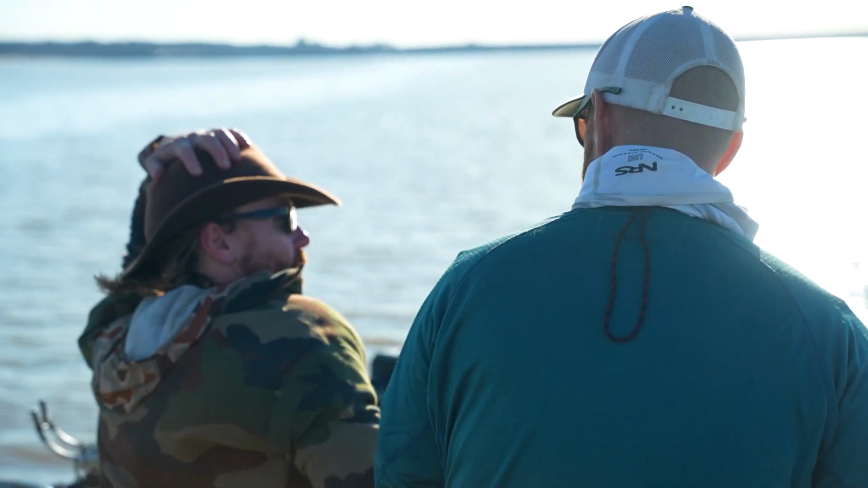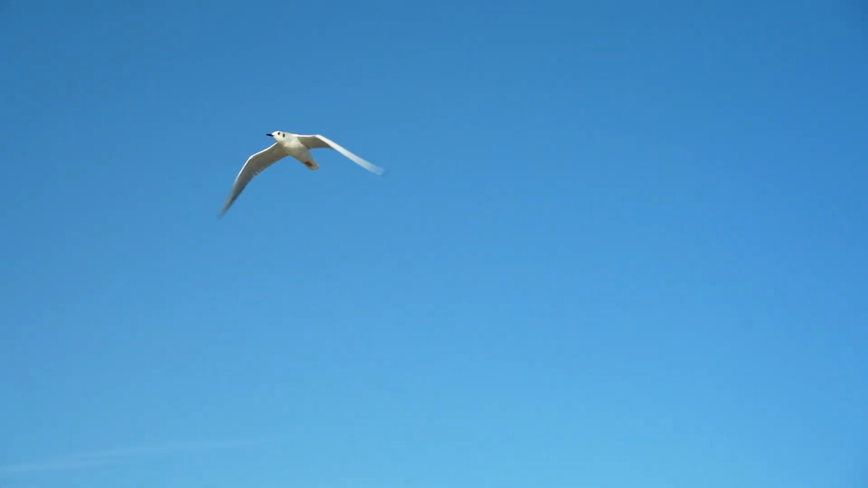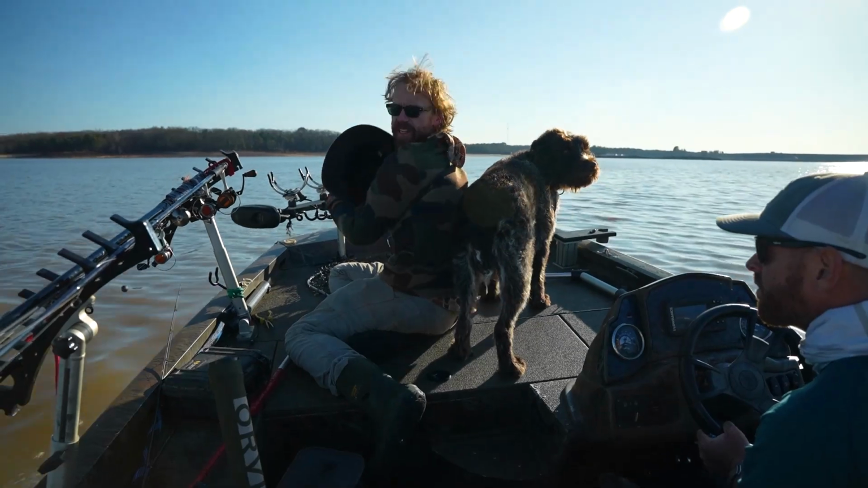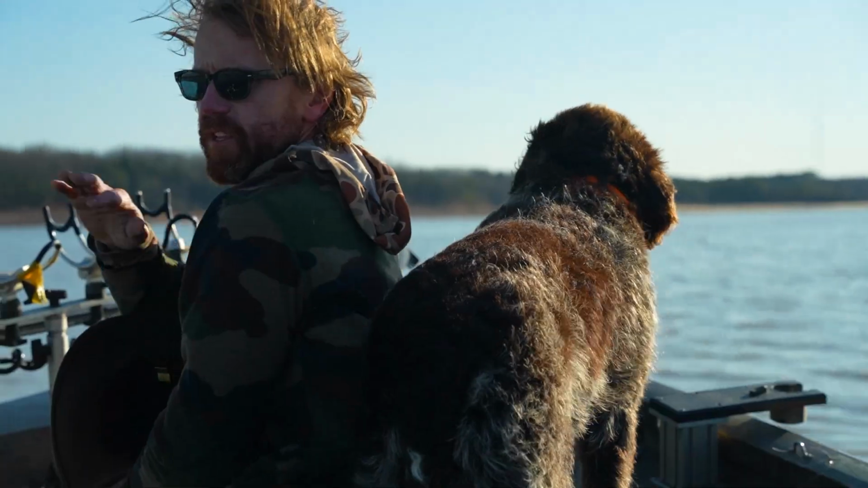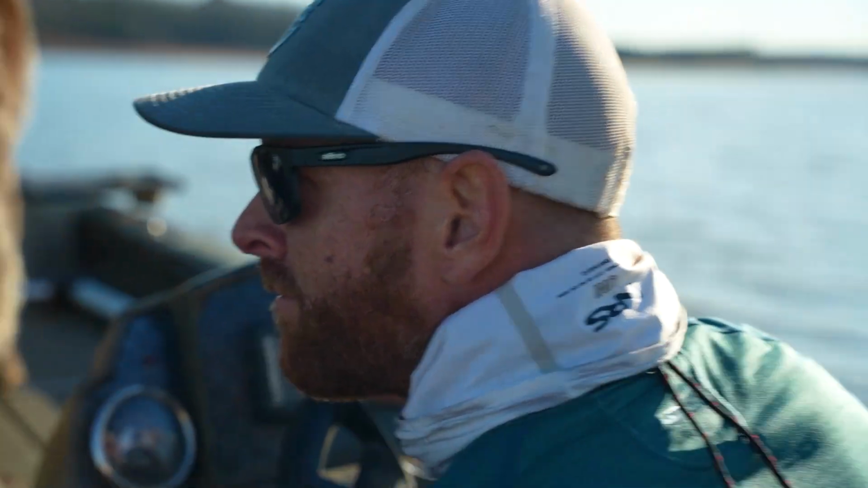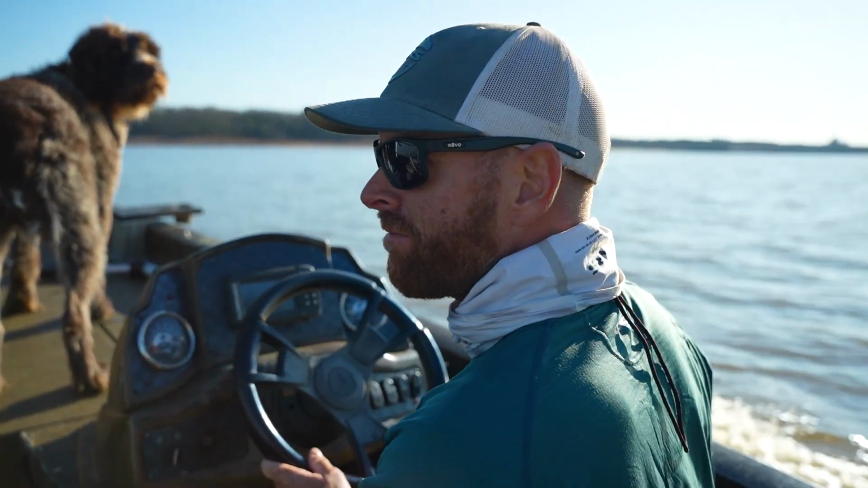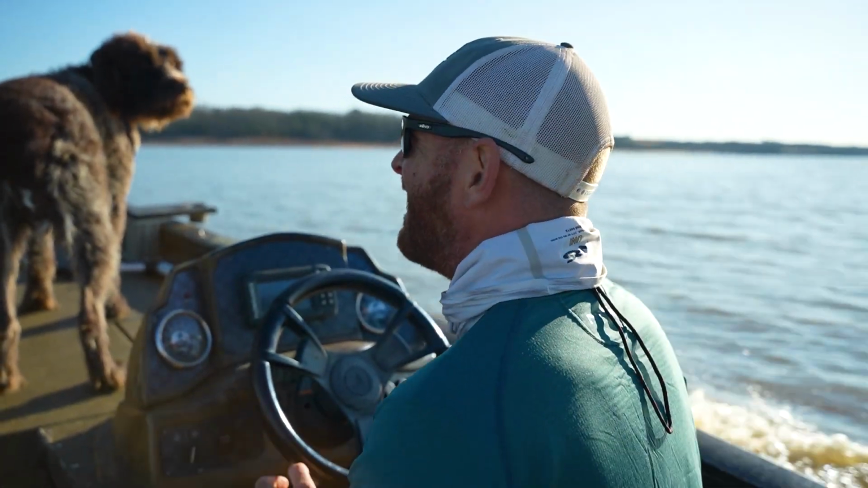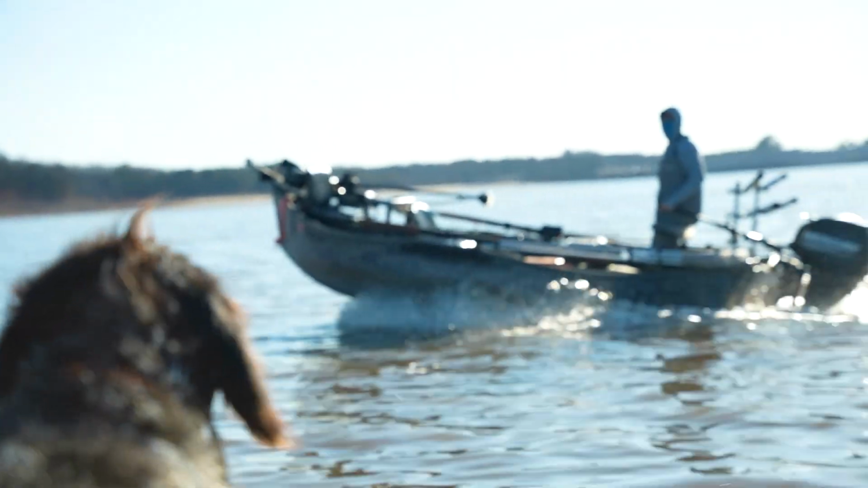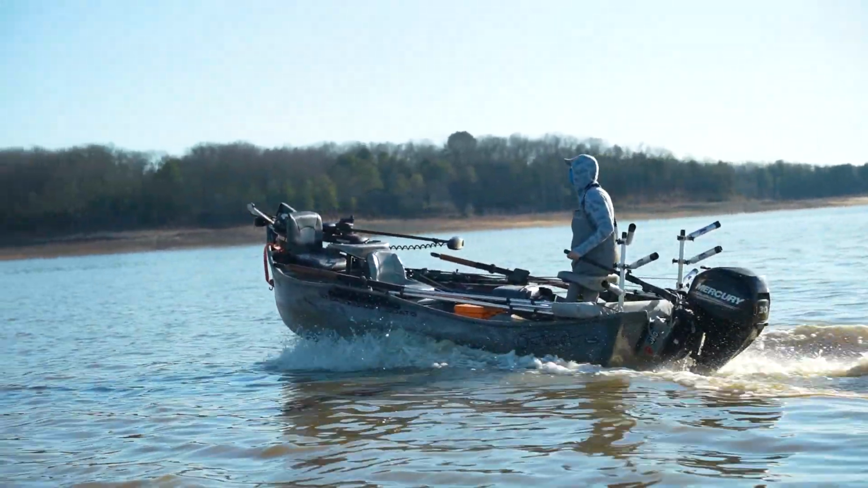Real shallow, real far from the bank. That was the engineer point. Just kind of cruise in there at this speed. Give it a little more. I'm not qualified for this. Sure you are. It's a lot faster than the kayak. Well, a little faster. Need to film this way.